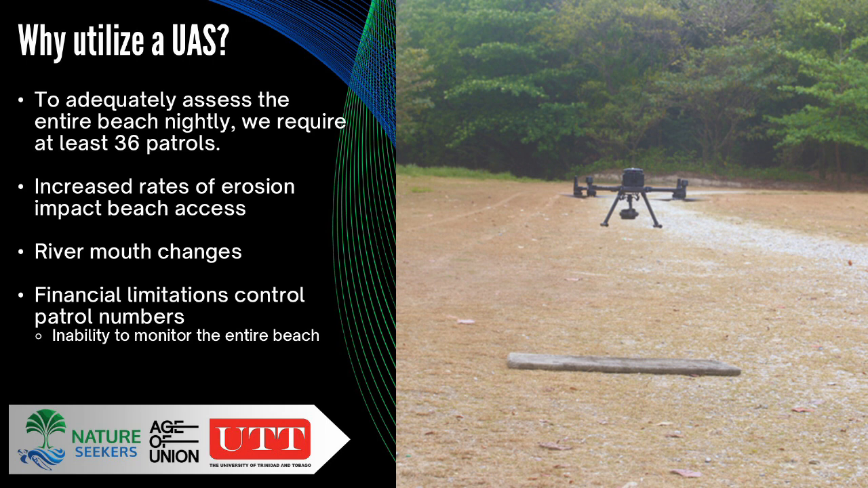So the drone is now assisting in being able to cover areas along the beach that we're unable to send patrols to. You may not be able to tag a turtle, but at least you have some idea of how many turtles are nesting within a given space along the beach, or if there's nothing happening there at all.